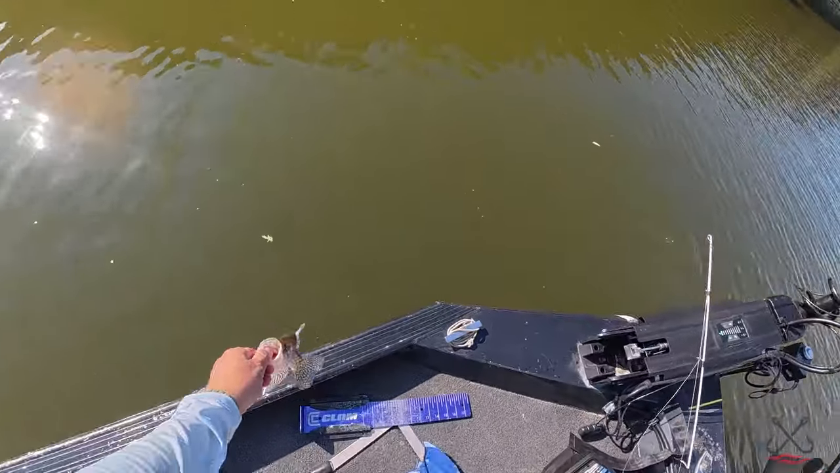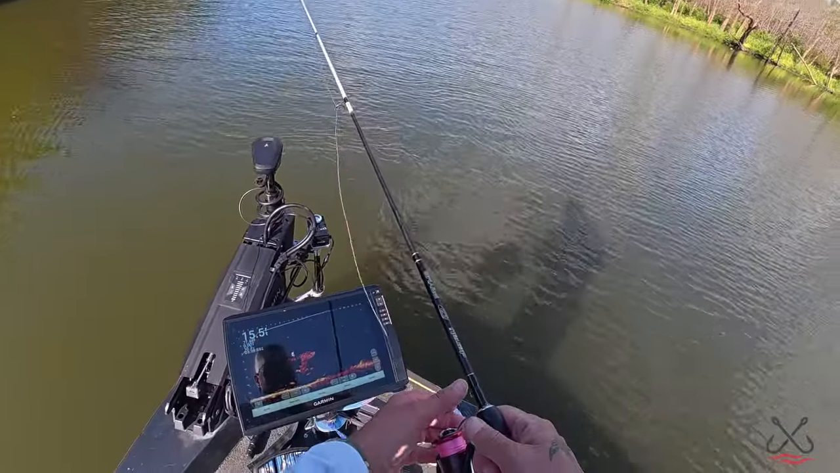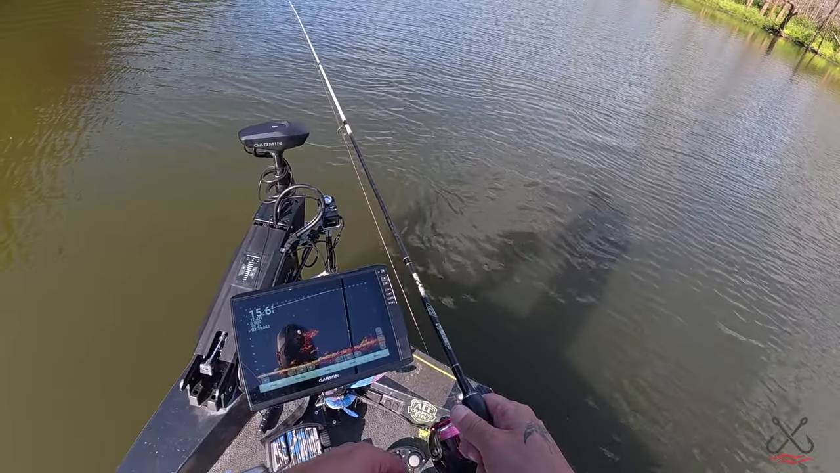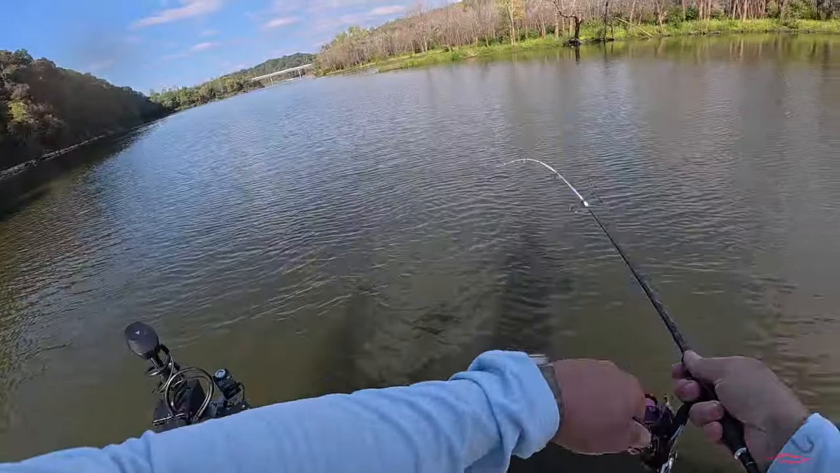These things are so much fun to catch. Got him.